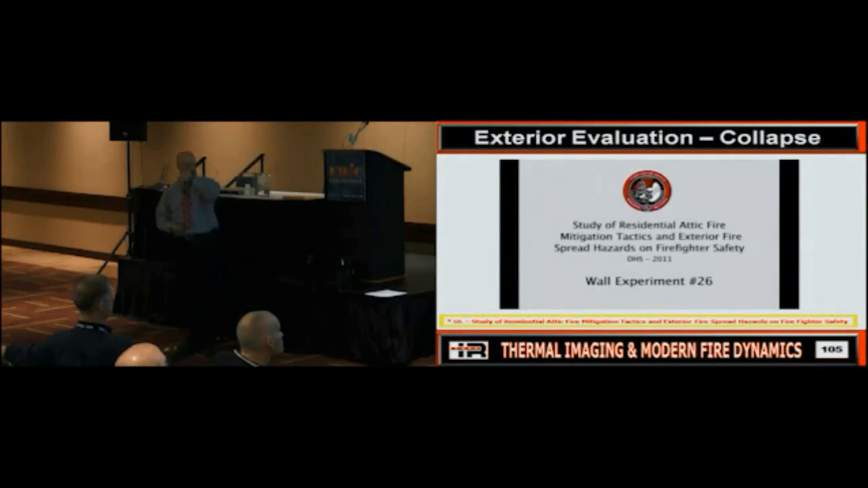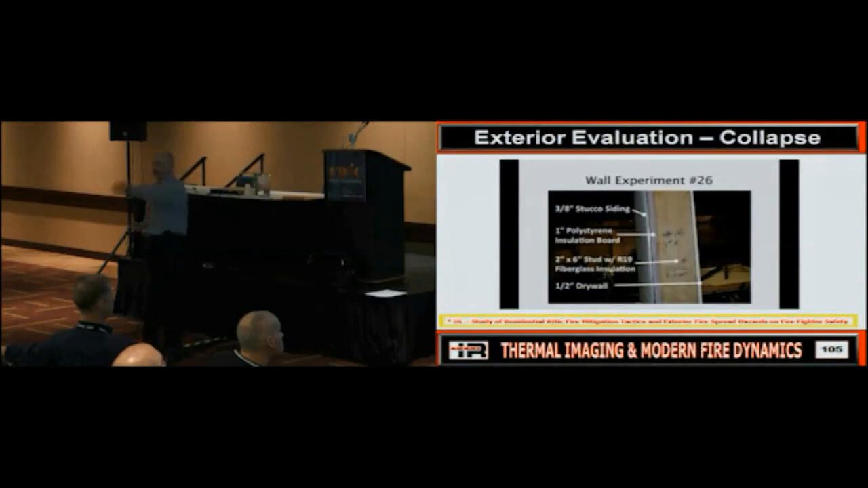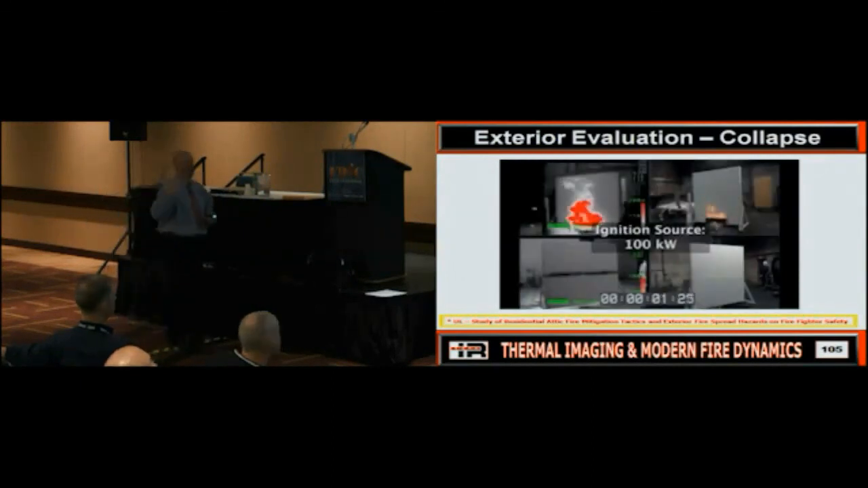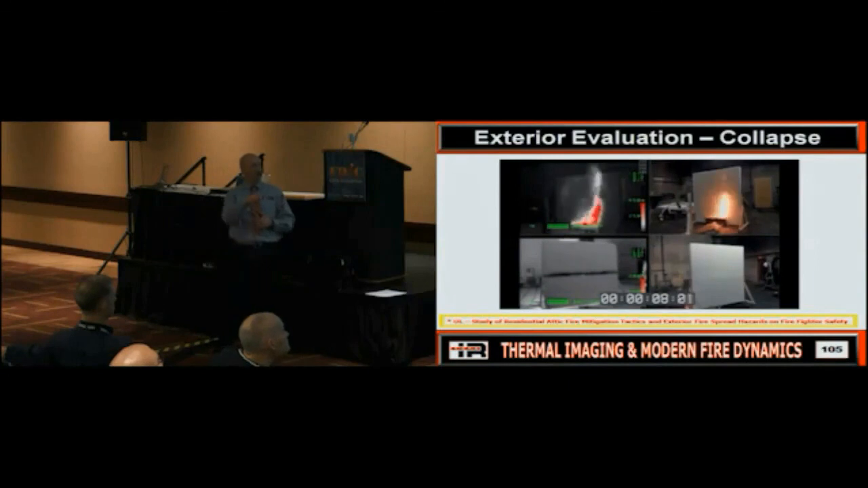This is also looking at the attic fire, but what they also did here was wall experiments, because the question was, if a fire starts on the exterior, what is it going to do? We all know usually it runs up the wall and gets in the eaves, right? But their question was, what about it also getting in the wall? So what they do is they build these wall sections, different types of construction, and start a fire to see how rapidly it can get inside the wall.